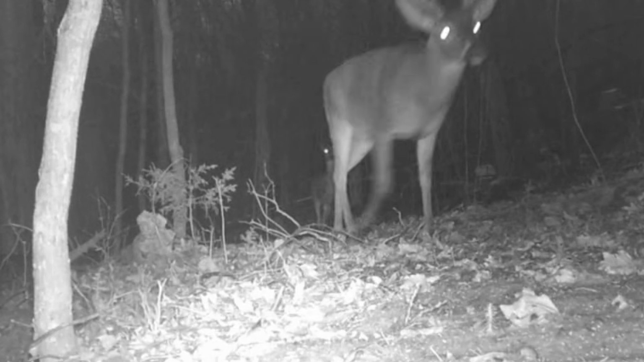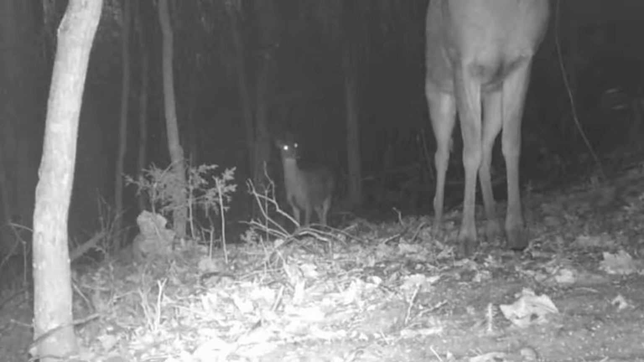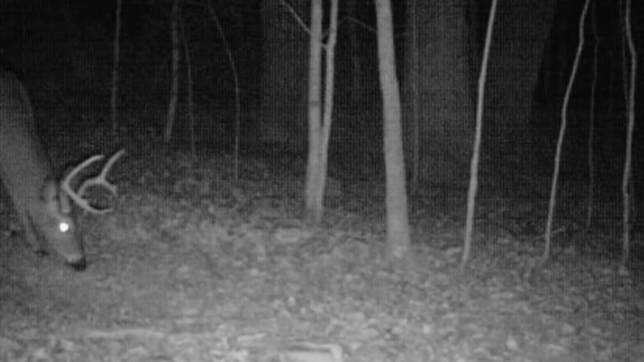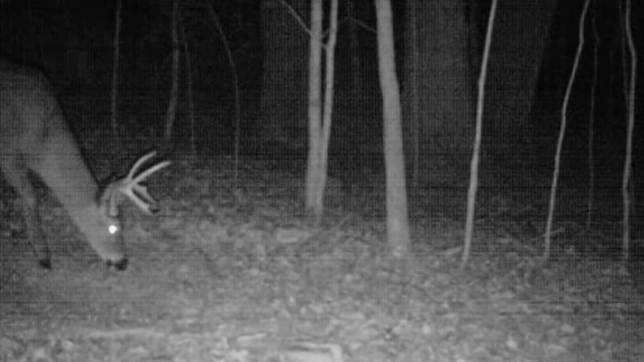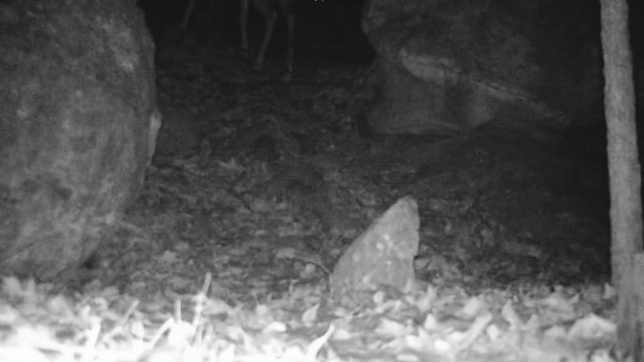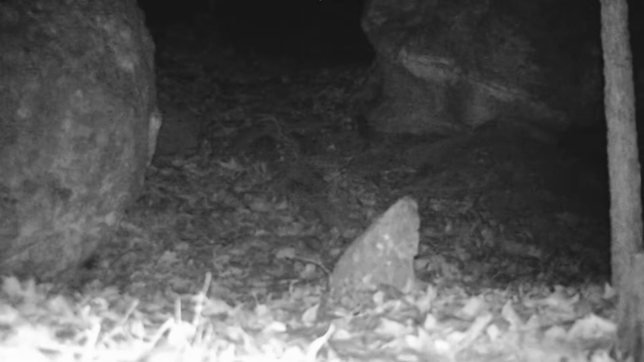Here's one, seems like with the herd of does on a rainy night. And they're just browsing through. And down to cut was the deer going up, and there's a little rabbit going up it. That's all I filmed at the cut at night.